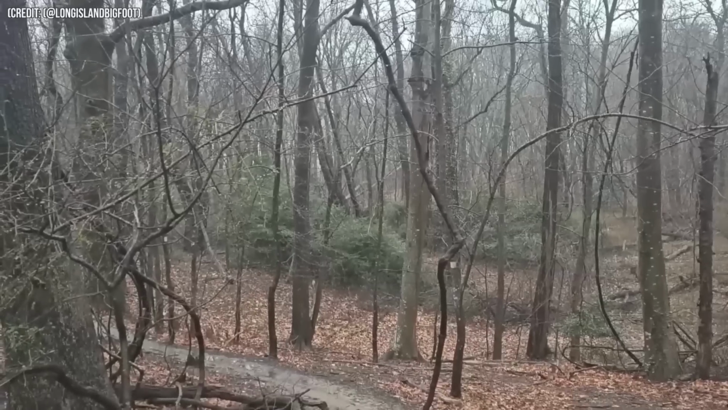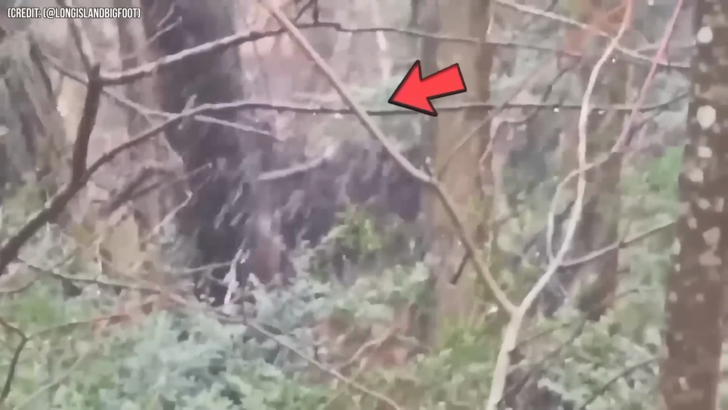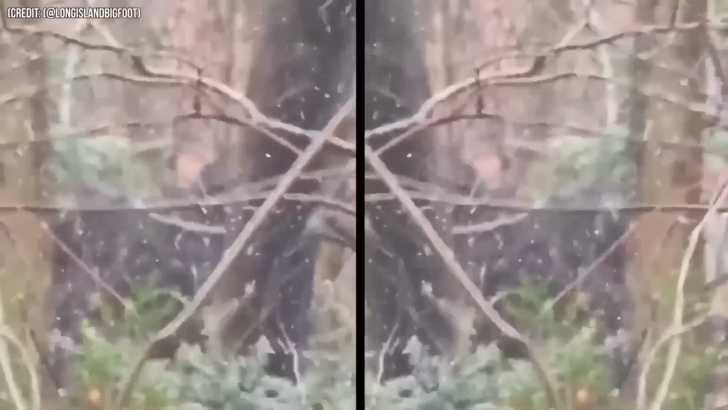Number 2. According to a video from Long Island Bigfoot's channel, there's footage of a Bigfoot enduring a snowstorm in the woods near a trail. The visibility isn't great, and honestly, I personally can't really see it. However, most of the commenters on the video found it amazing, awesome, and incredible.